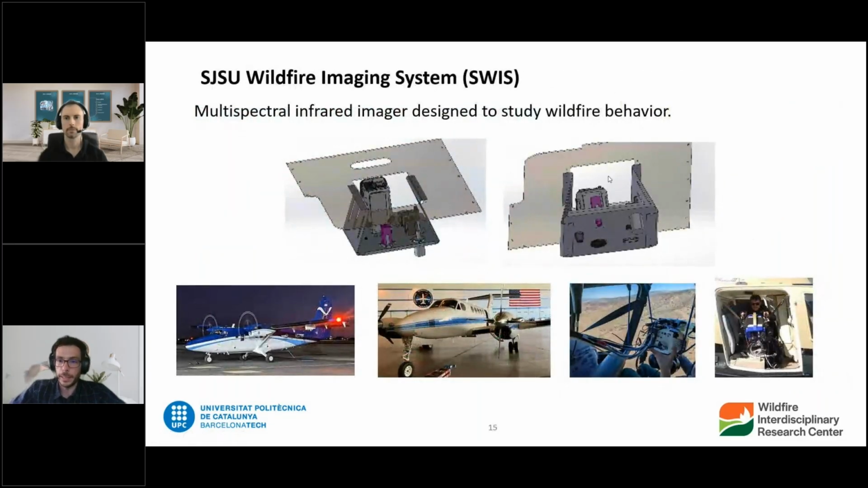So specifically, getting down to a little more detail on IR imaging and how we use Telops cameras and that kind of sensors to study fire. Well, this is a system that we built. This is our wildfire imaging system that we call SWISS with one S. And it's a multispectral infrared imager designed to observe fire behavior. It's multispectral, as Chris said in the introduction.